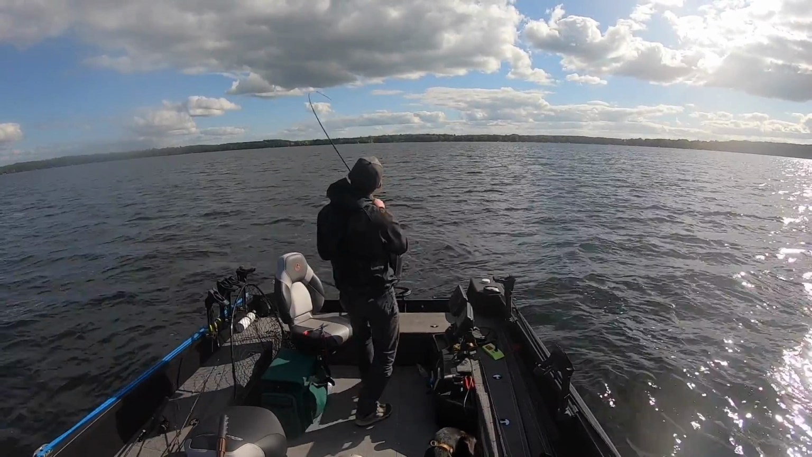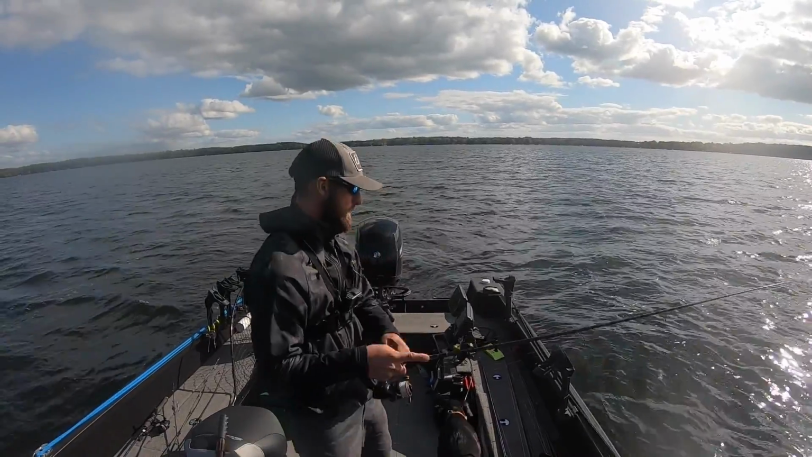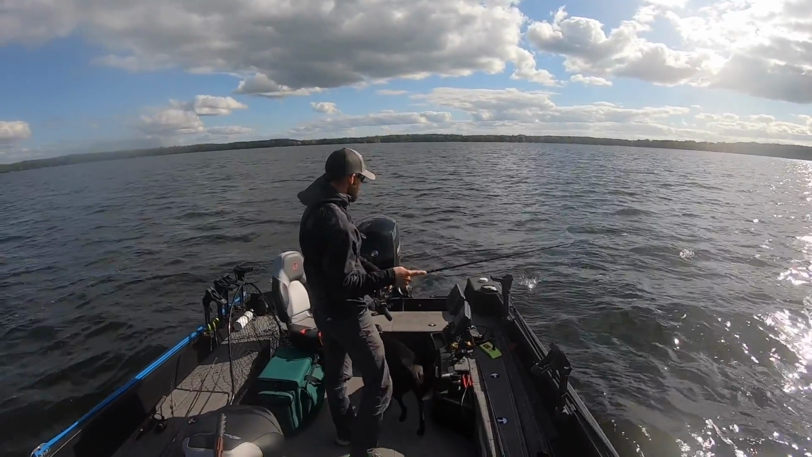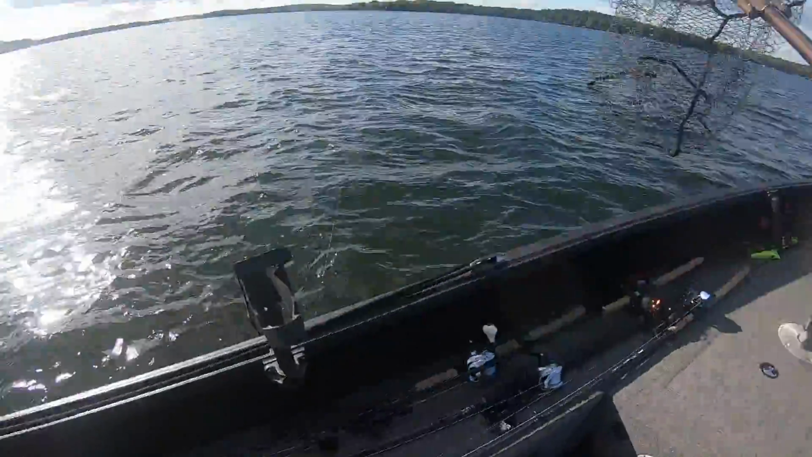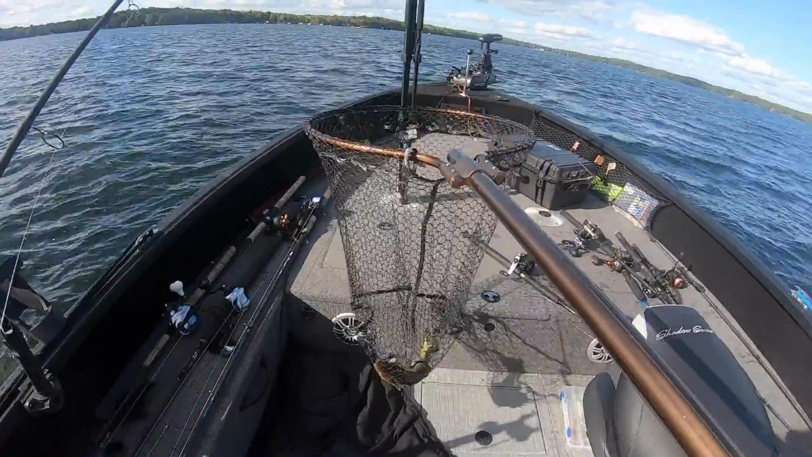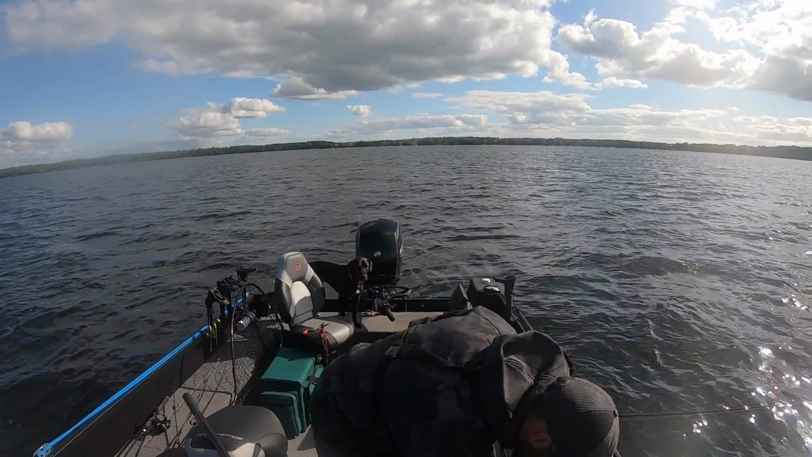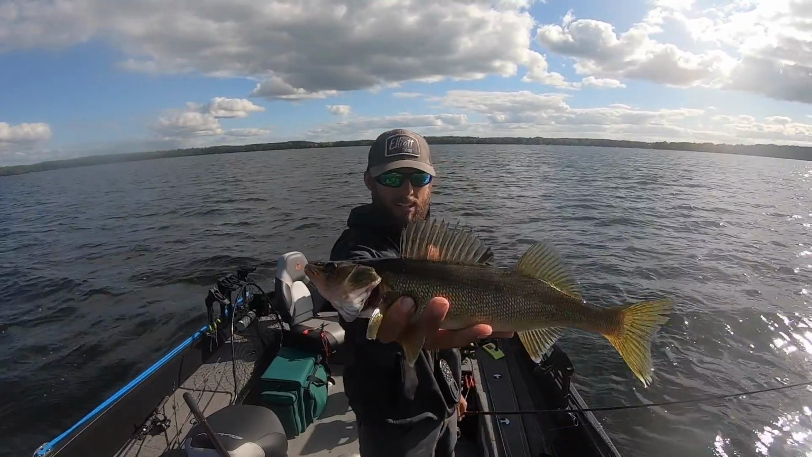Oh, fish on. Feels like another decent one here. Oh yeah, take it, we'll take it. Nothing crazy big, but on this lake, your deep water bite is a lot of times shorter fish for now. That was actually my third cast. And not a big one. Nice little keeper right there.